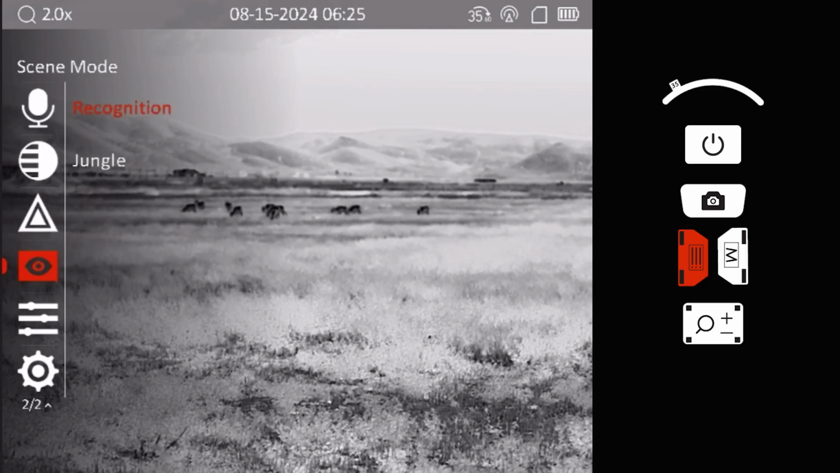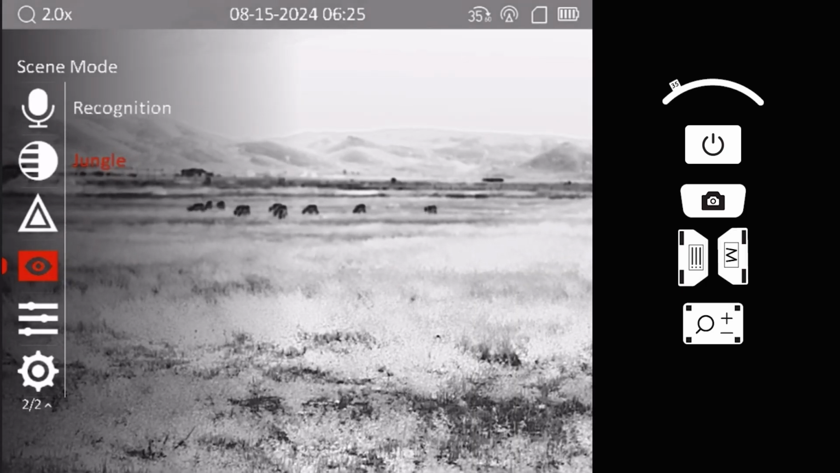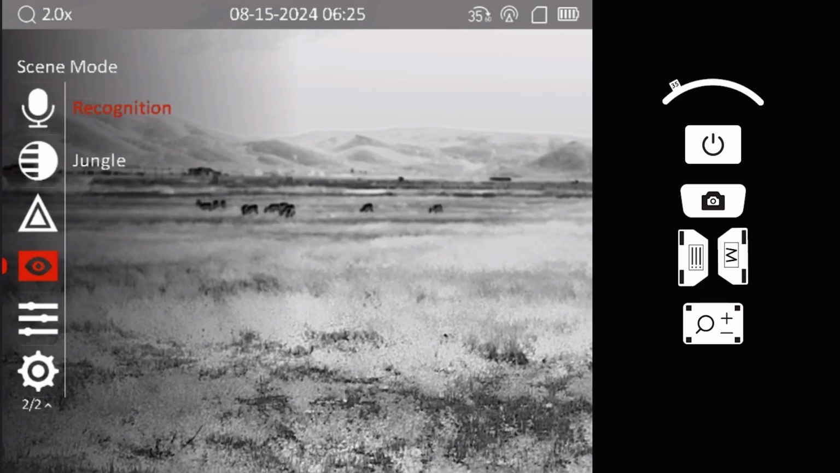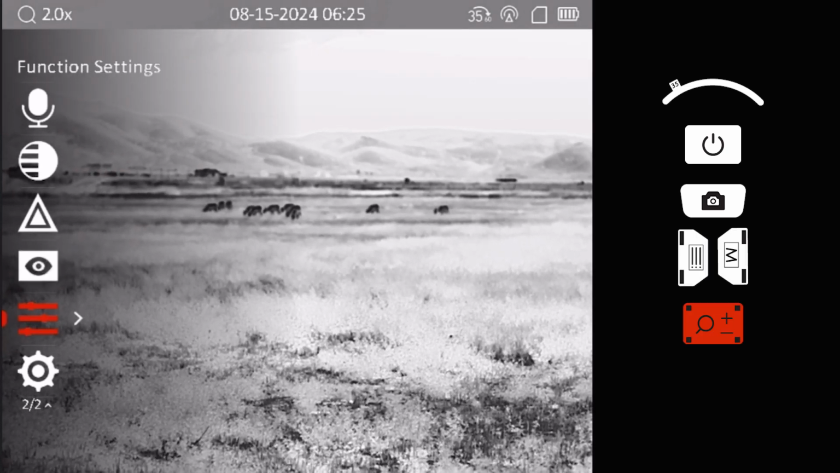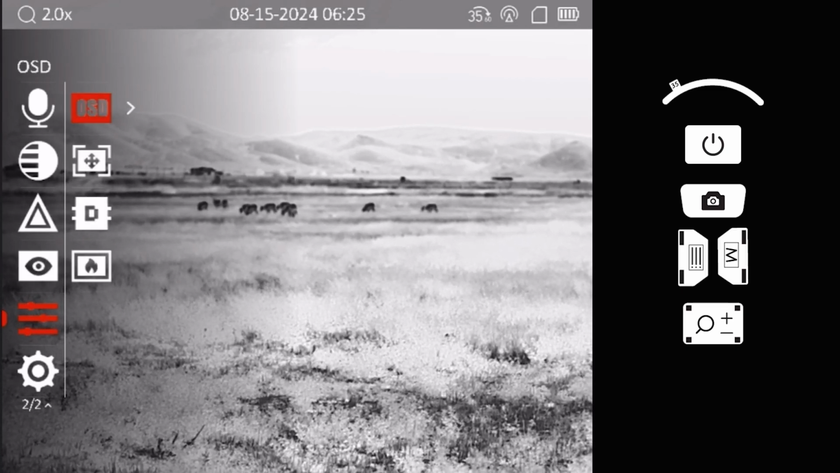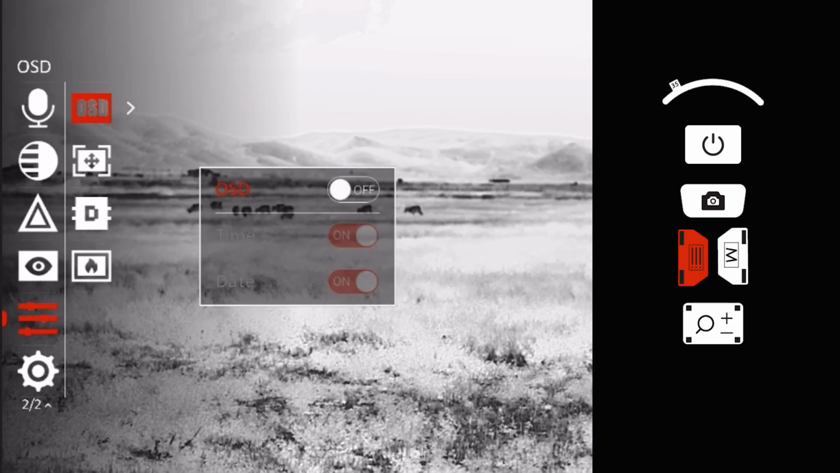Scene mode allows the optic to adapt to different environments, such as urban or rural settings, where heat signatures may behave differently. Adjust the scene mode based on your operating environment to create the ideal display for your conditions and preferences. In the Function Settings menu, you can customize the functionality and display of the optic.